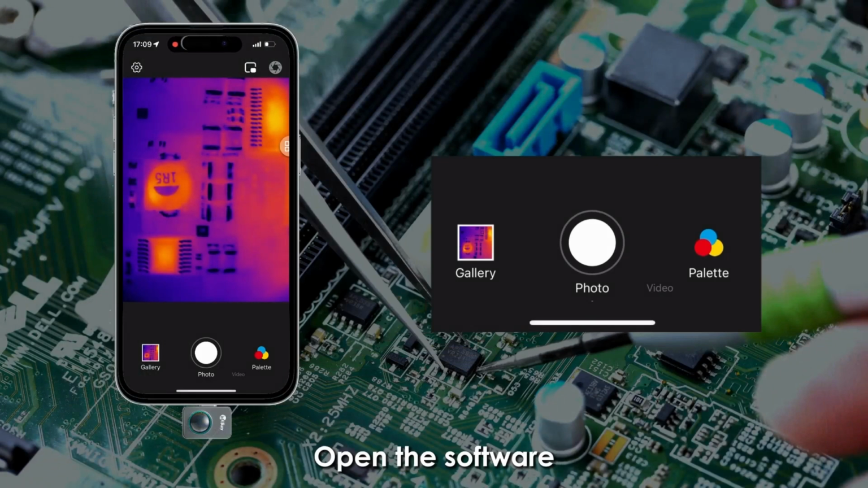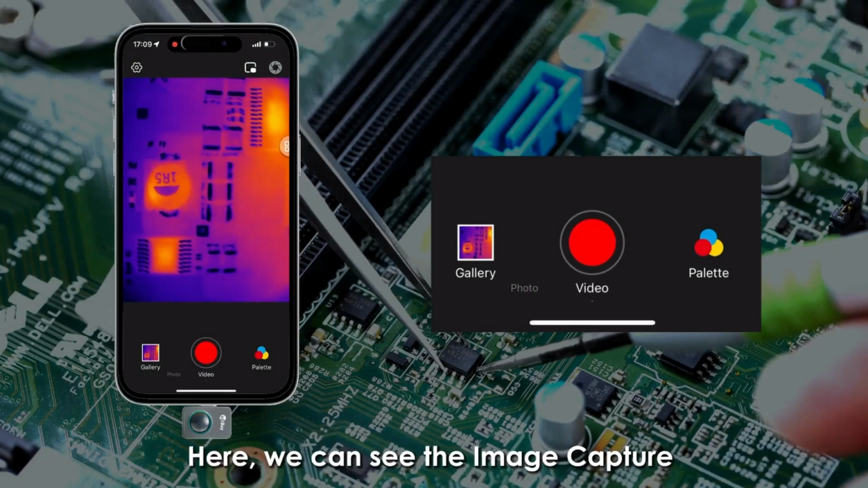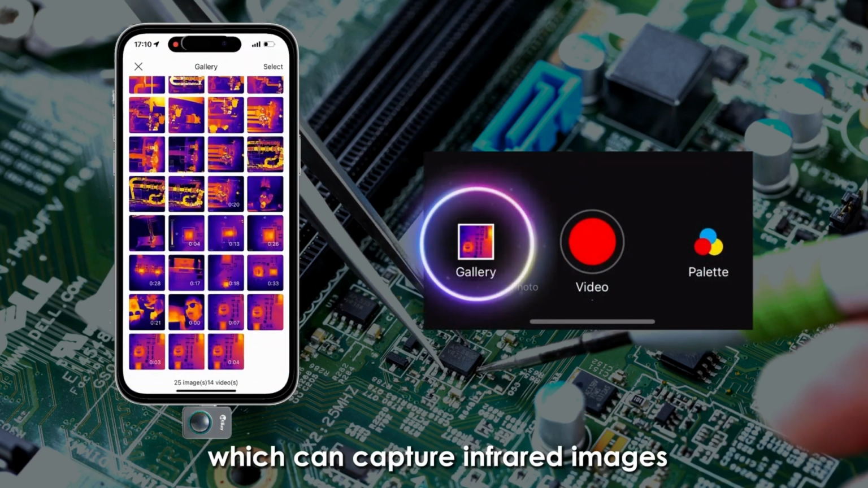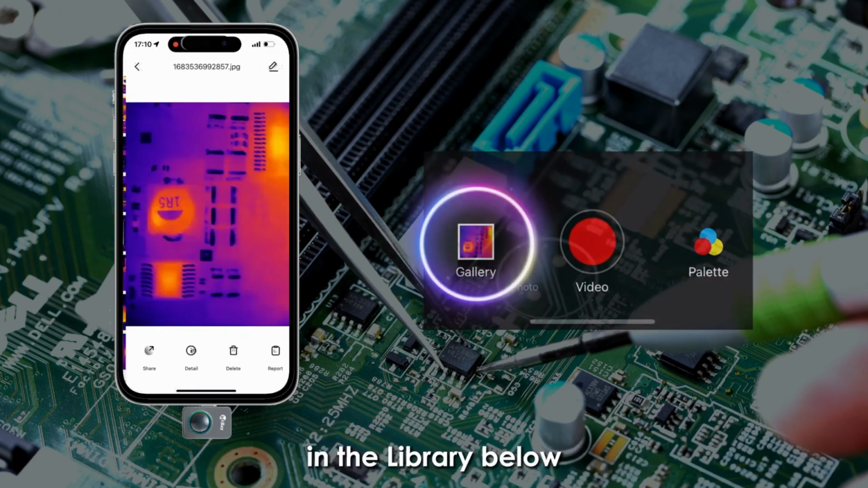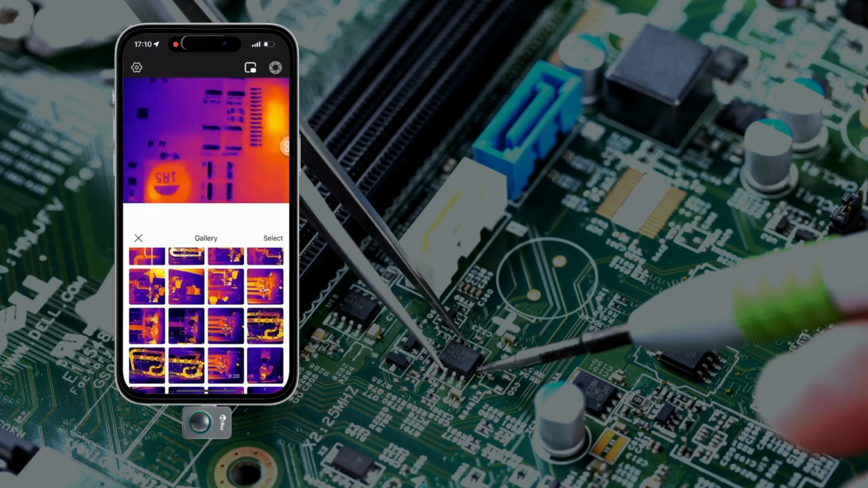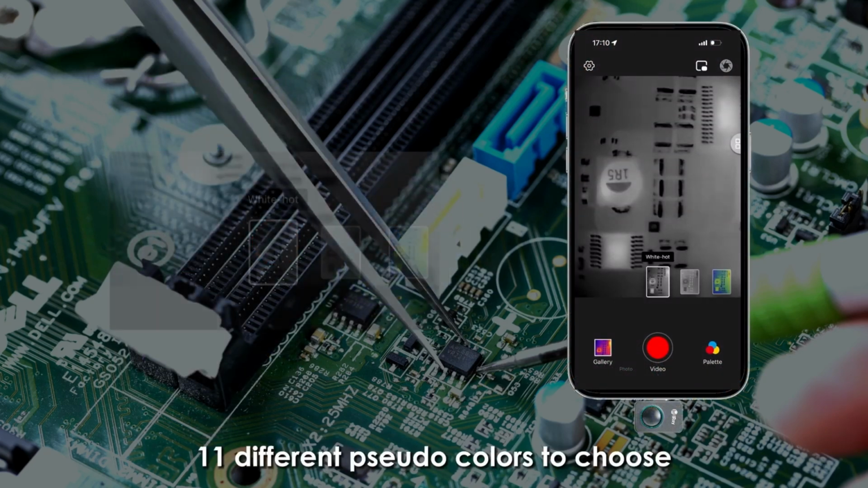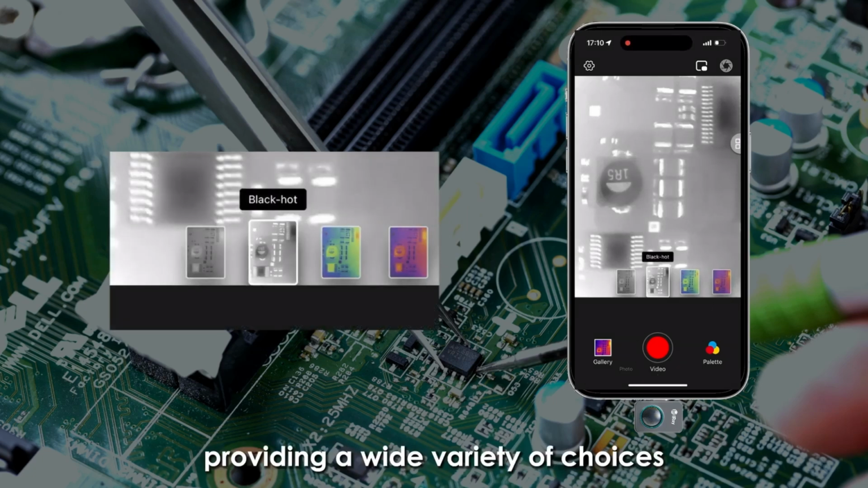Open the software. Here, we can see the image capture and video taking functions, which can capture infrared images and videos and store them directly in the library below. The palette on the side offers 11 different pseudo colors to choose from, providing a wide variety of choices.